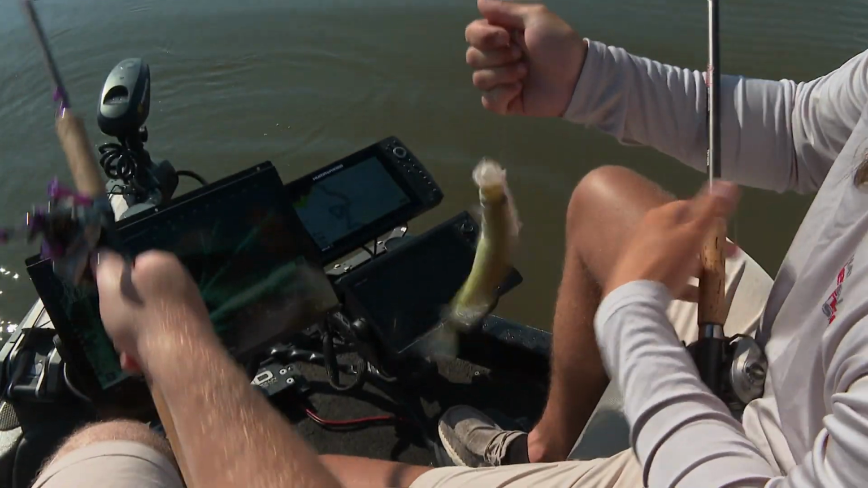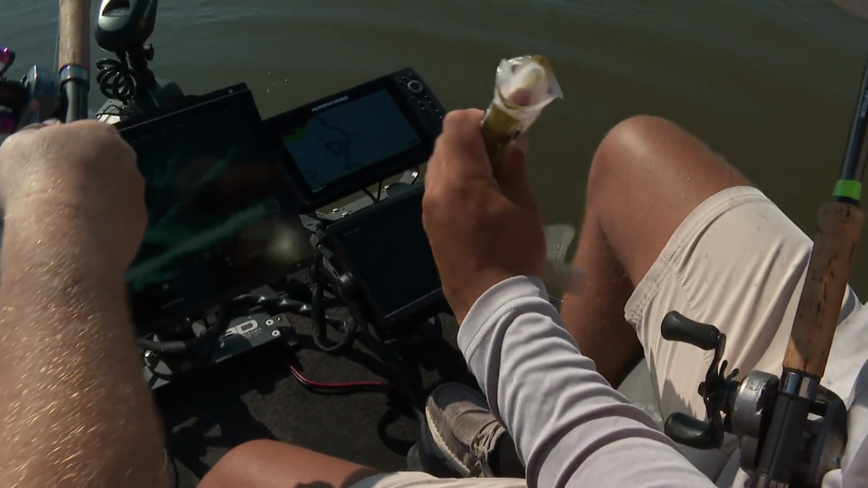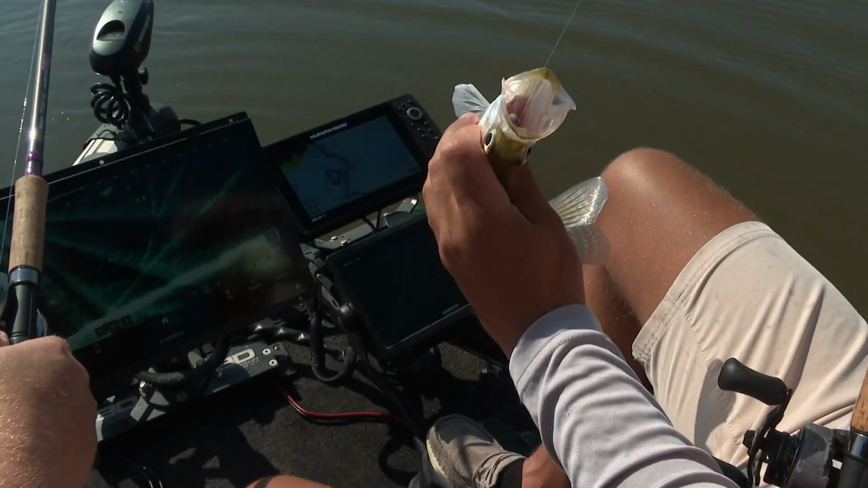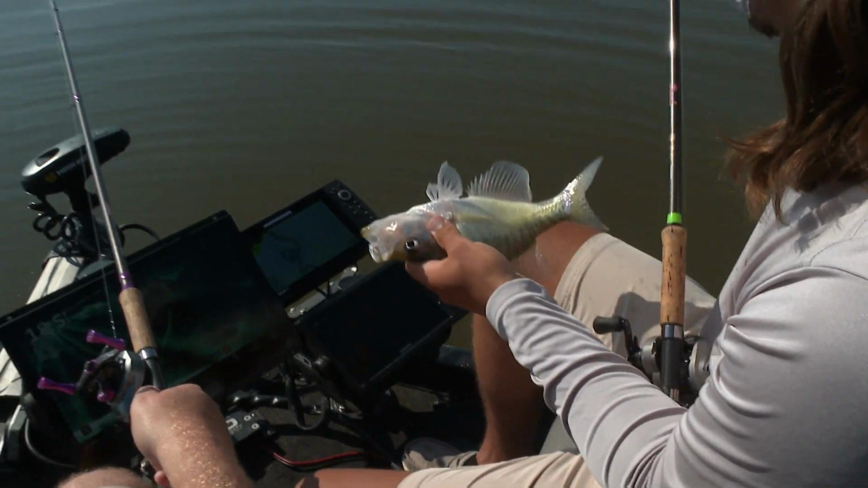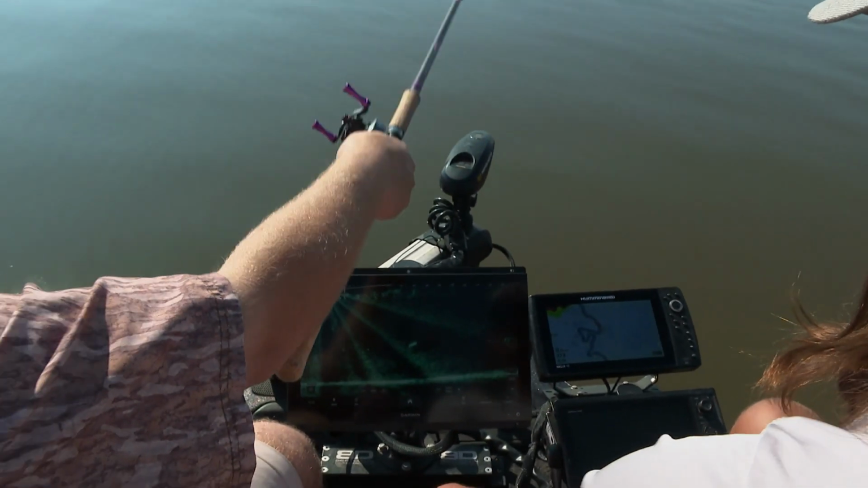Notice he was sitting all by himself. There was no other fish around. Yeah, he was just hanging out. I mean, he smoked that jig. Fish are hungry. They are. That's a pretty decent crappie right there.